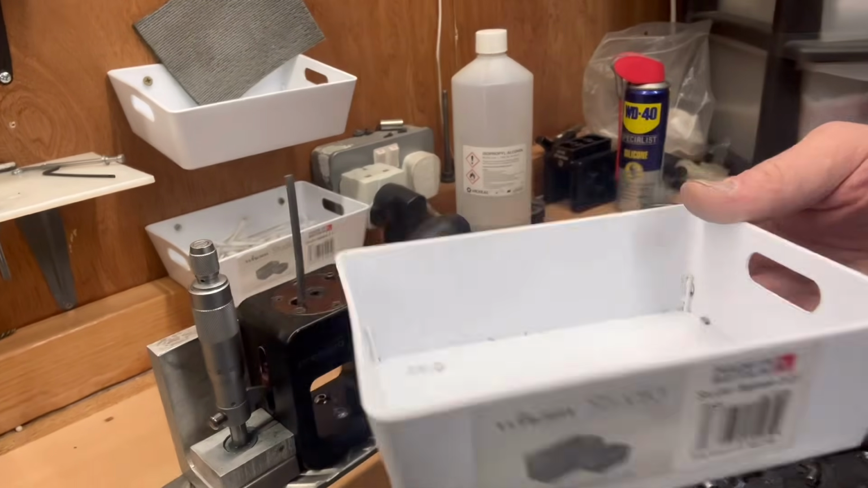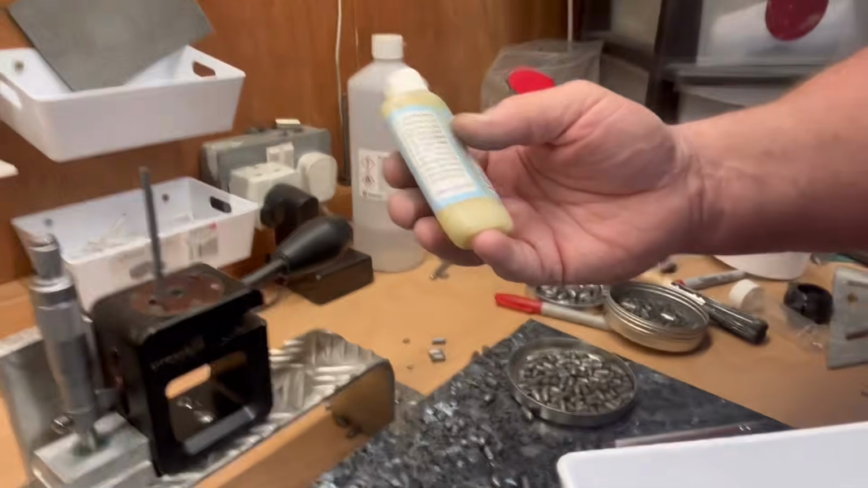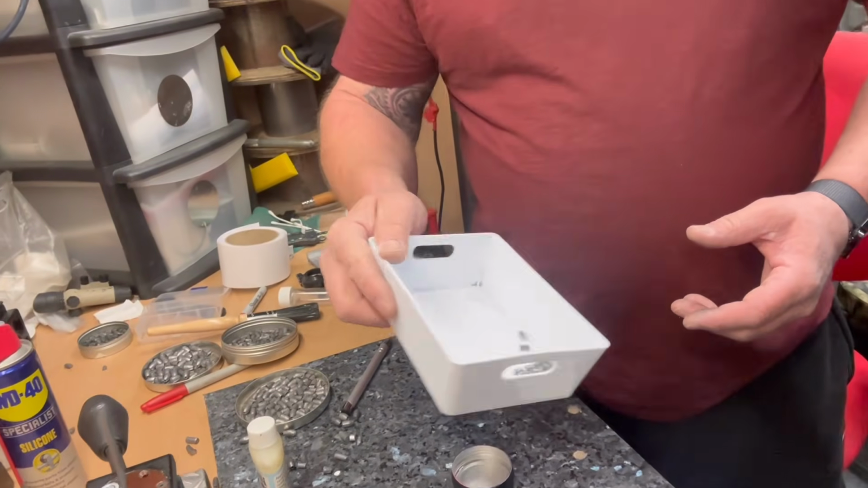What you want to do there is put a little bit of lubricant on it. Now you can use swage lube, which can be a little bit sticky. When it gets cold, it can start to gum things up a little bit. So my preference really is silicone spray. Literally a quick blast and a rattle around.